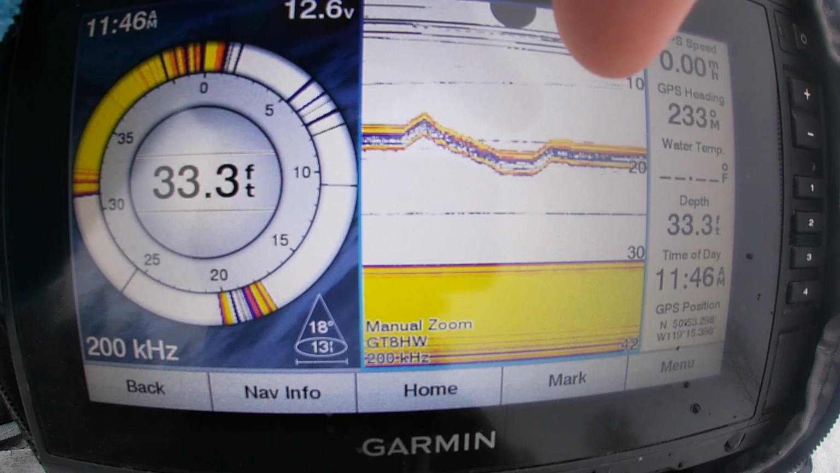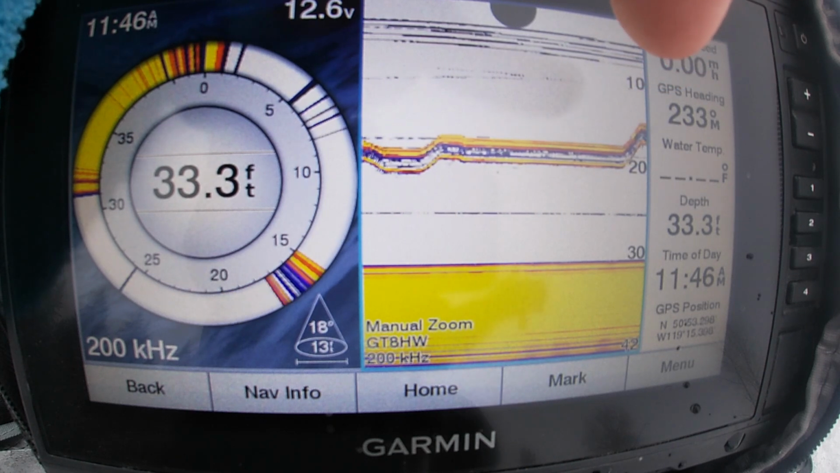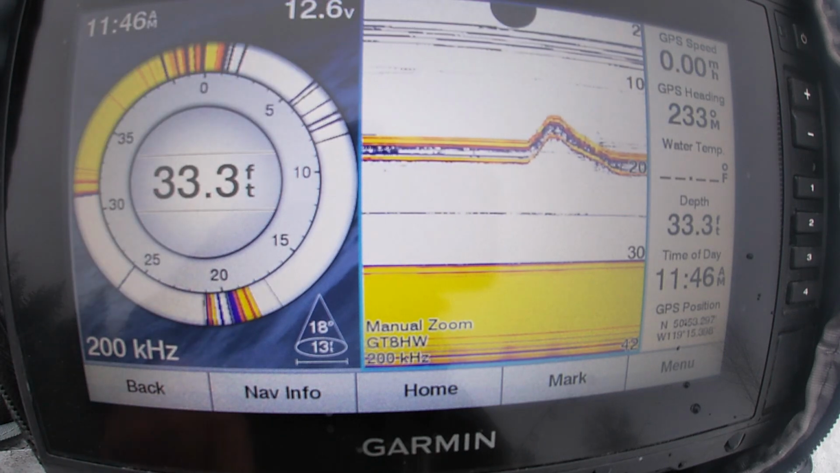And then on the right hand side, you can see that's just basically past data. If I keep my jig still, it just sits there and it shows you that it's just sitting in the water. If I jig it up, you see it all move and come down. So that's how you read it. I've got the split screen on so I can see both.